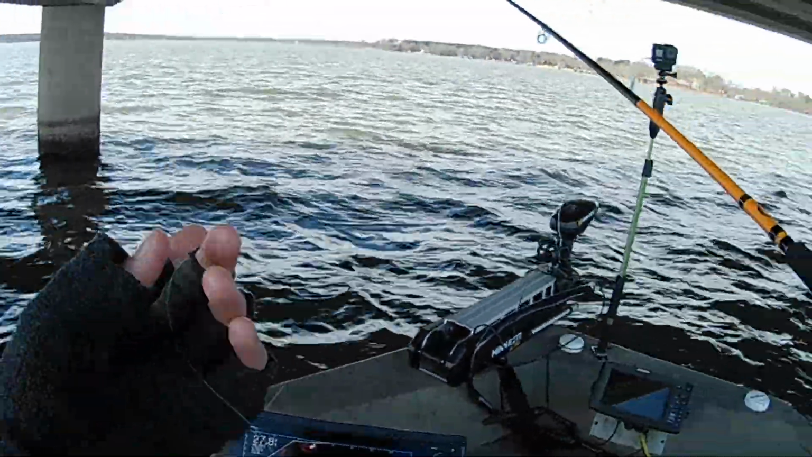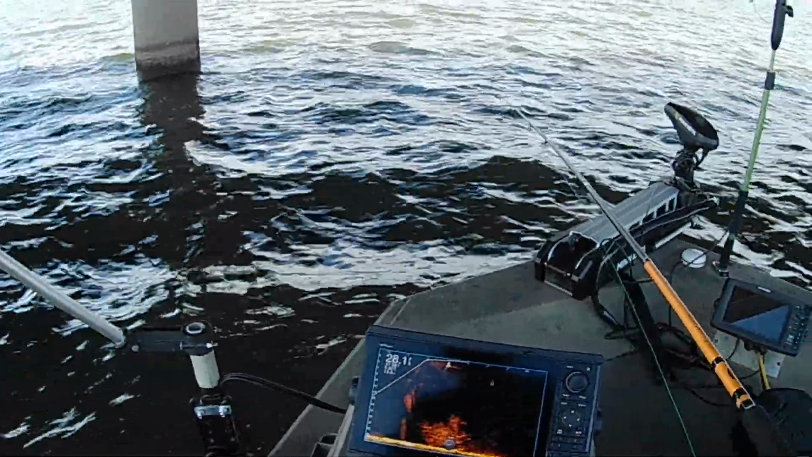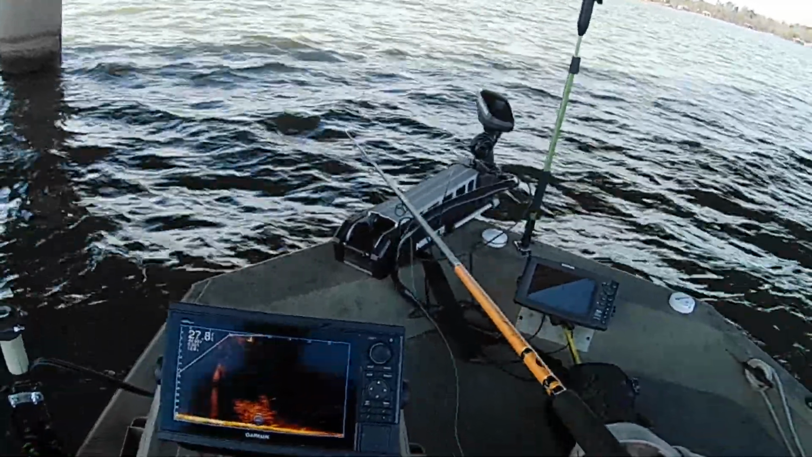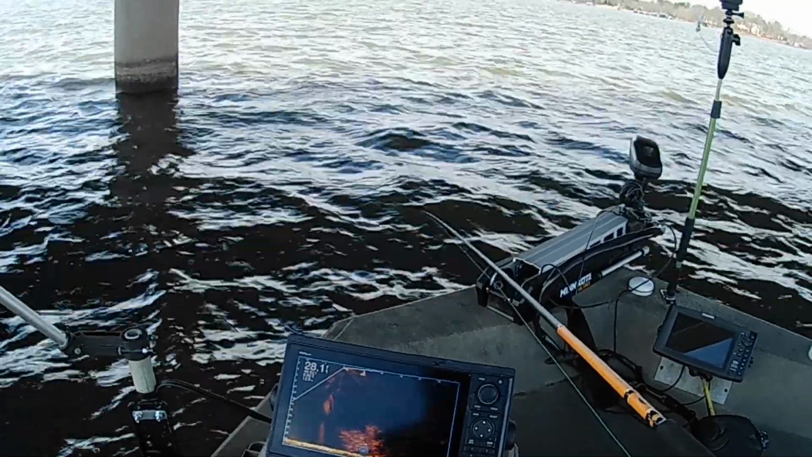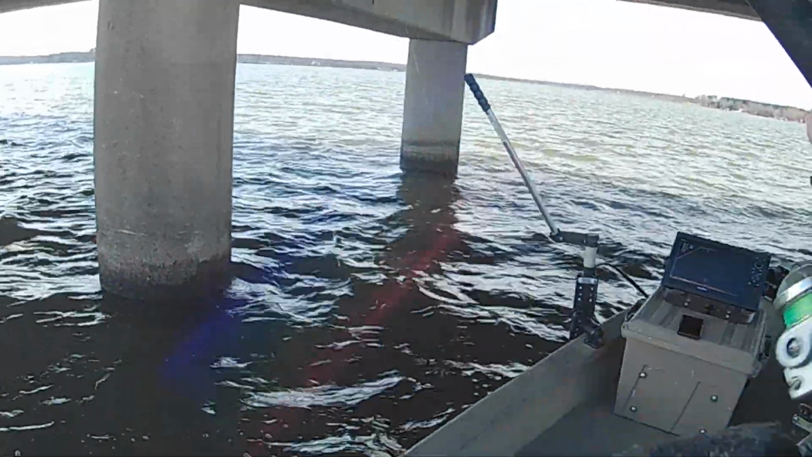I didn't know what to expect over here. This water clarity and all, it's kind of off color. So I put that chartreuse and blue tail. It's pretty hard to beat that. I mean, if you can't catch them a lot of times on that, it's pretty tough. Oh, there's another one. Golly, I'm telling you what, that pile is full of fish.